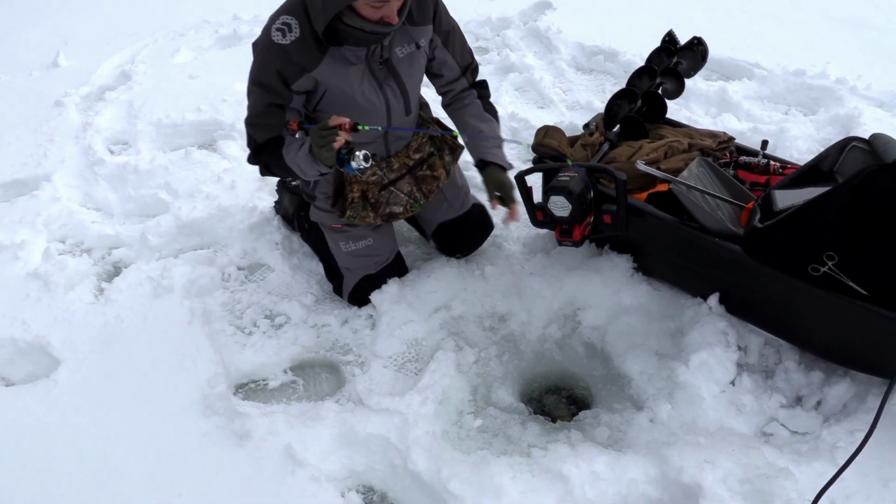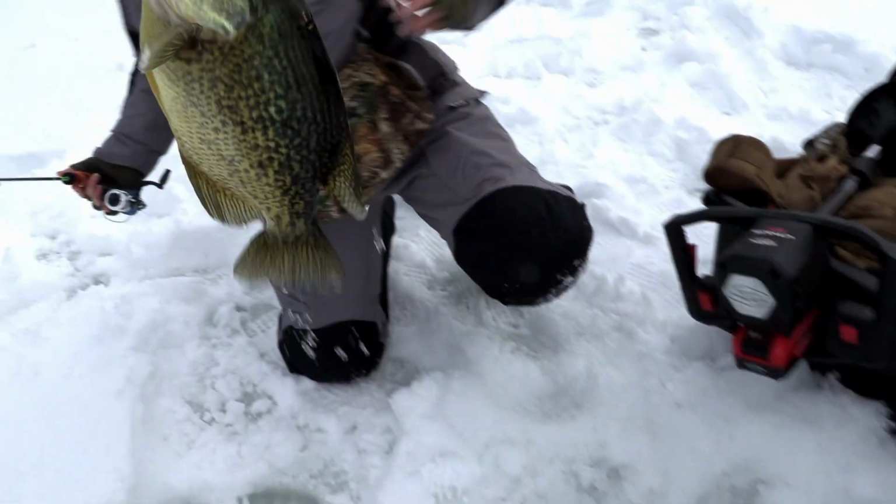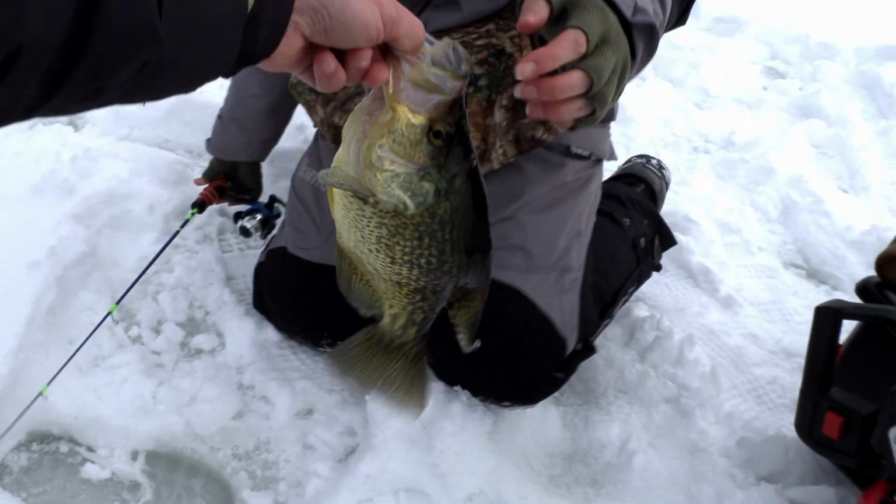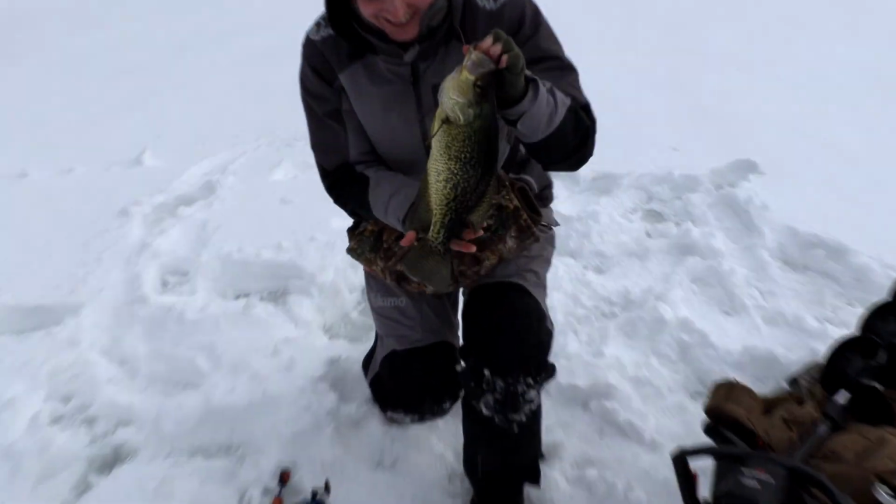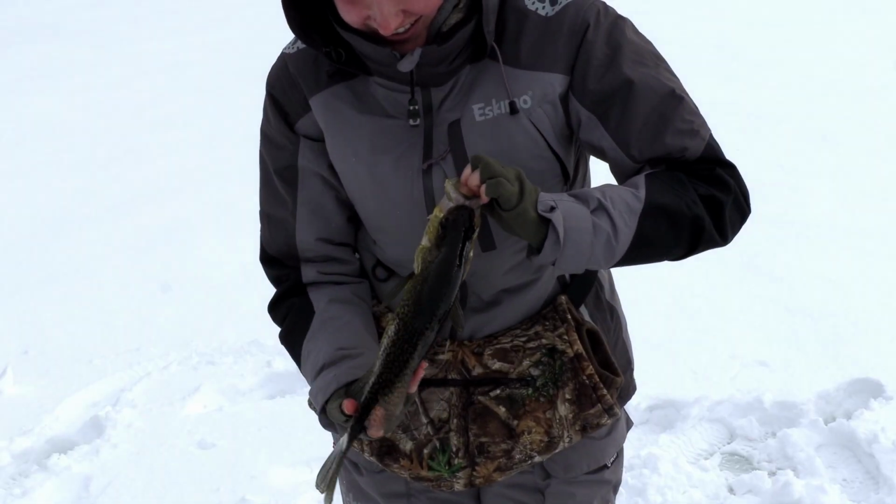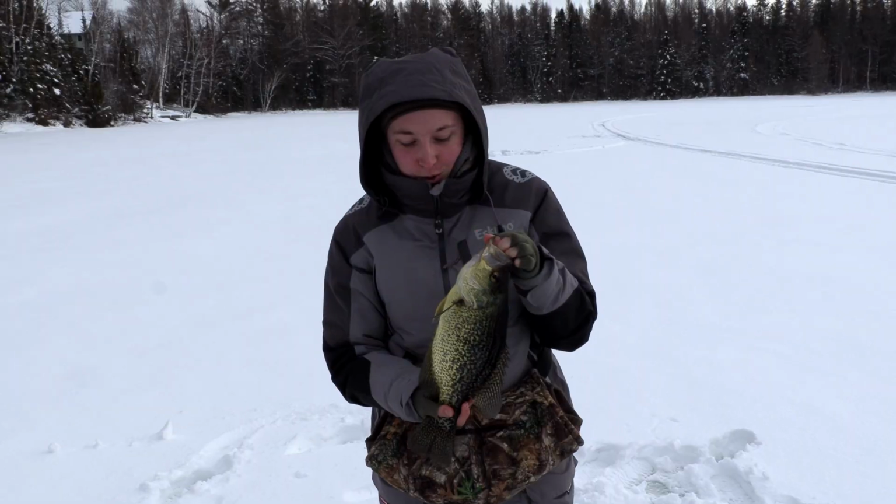If that's a crappie, that's huge. Oh my God. Oh, that was insane to see that on there. Oh my God. That's probably your biggest crappie. That thing is huge. We don't even have a tape measure.